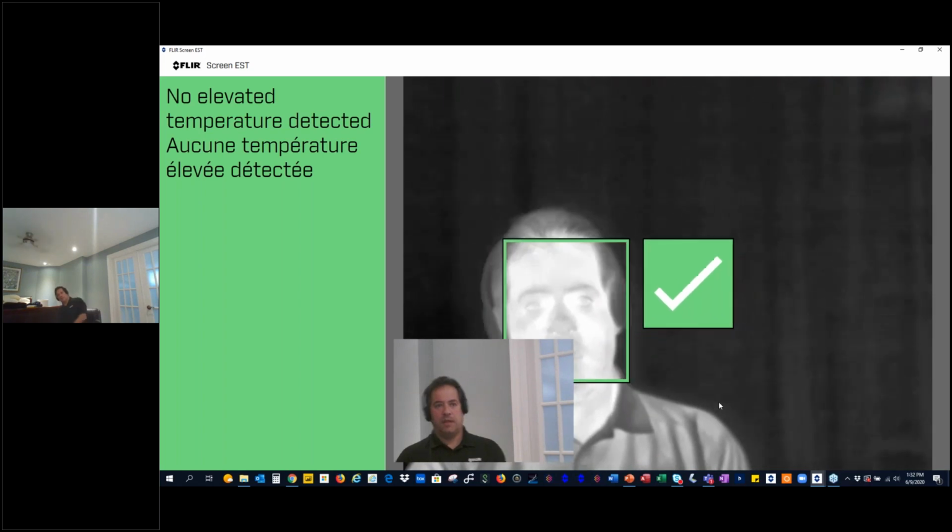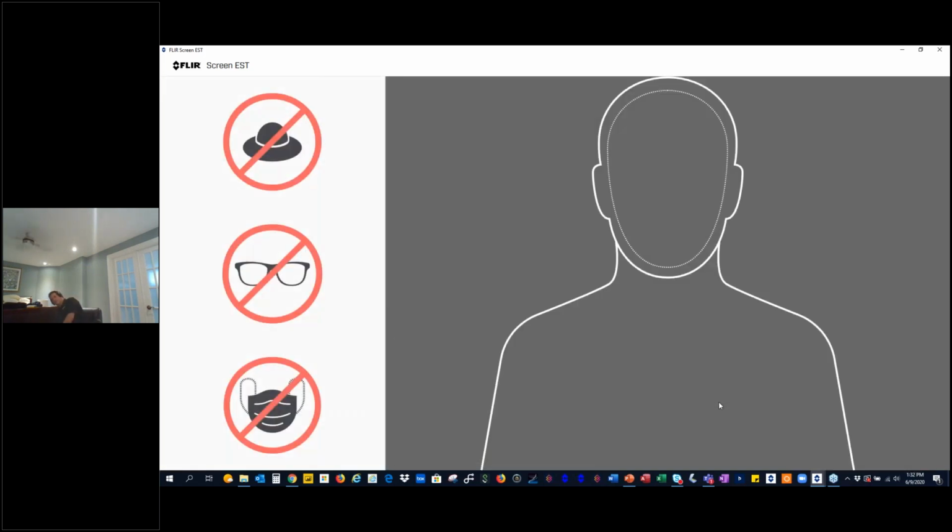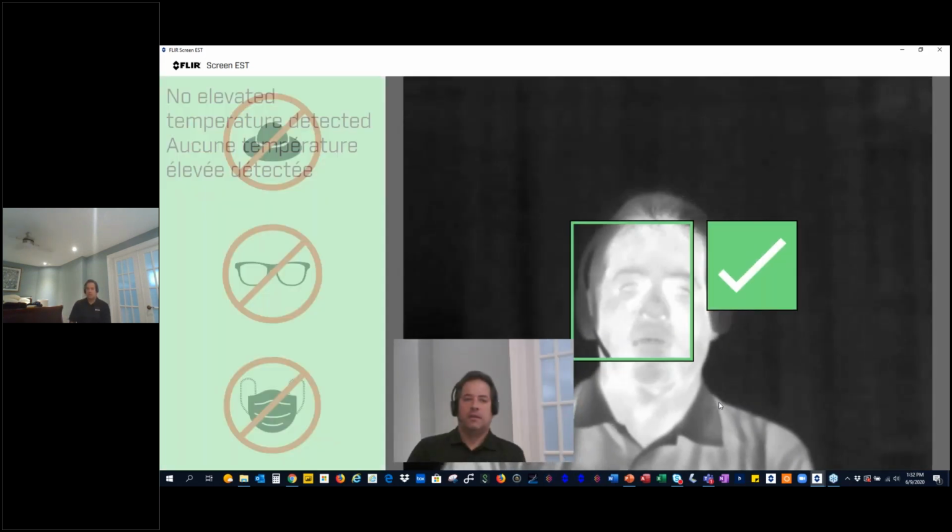If I'm out of the window, this is the window you would get, where it shows you remove your hat, glasses. Mask, we programmed it, but we might be able to remove it depending on the need. It's not really removing the mask, it's more lowering it so that it sees eyes, nose, and mouth, as long as it sees that, to be able to capture the face properly. As I put my face back, it automatically finds me.